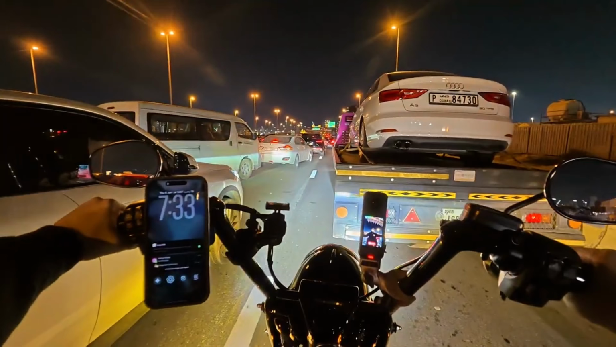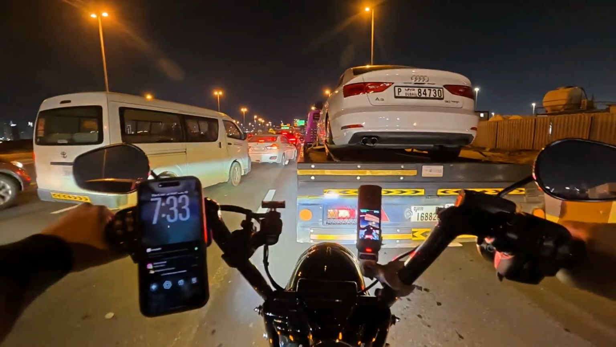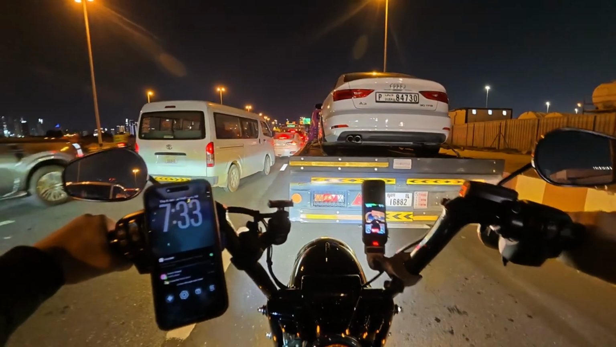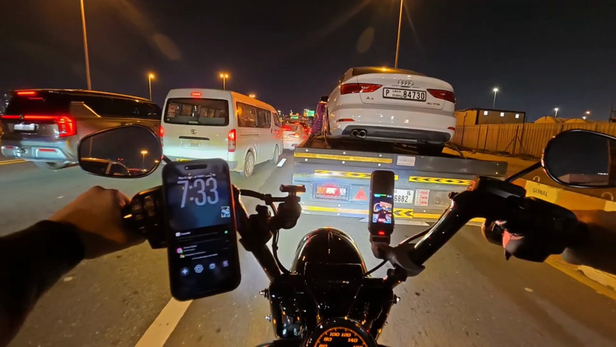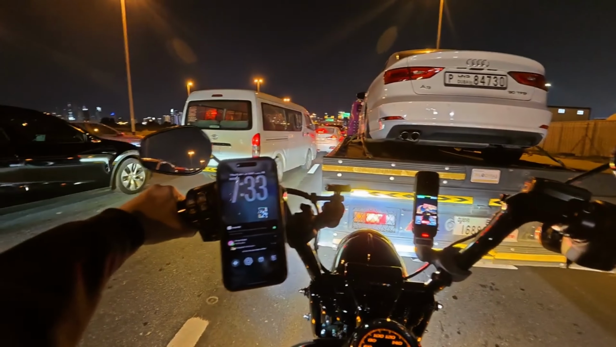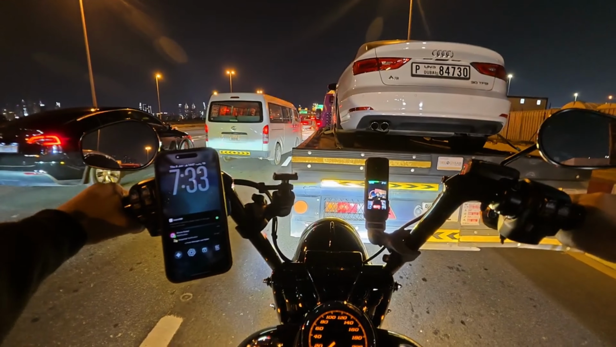This is where the automatic transmission will come in. Beautiful, in traffic. But again, I think that's more of a lazy way of riding a bike. You gotta use your hand movement to hold the clutch in and out, otherwise you ain't riding a bike, right?